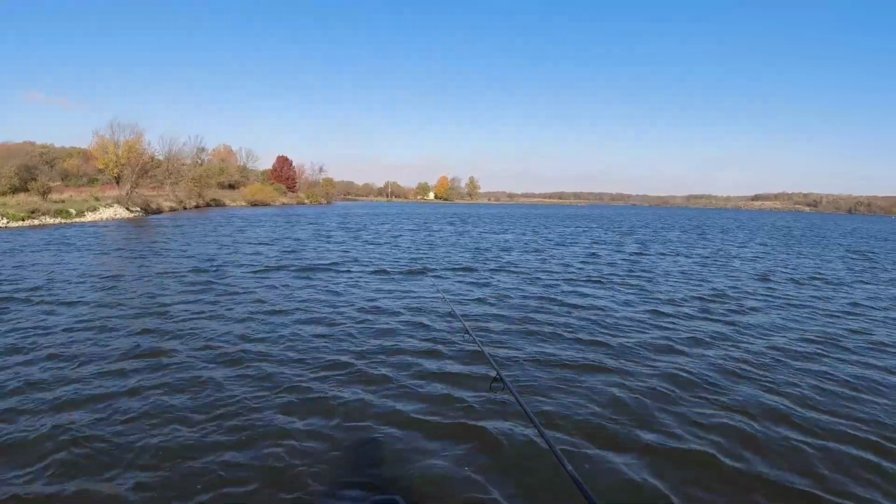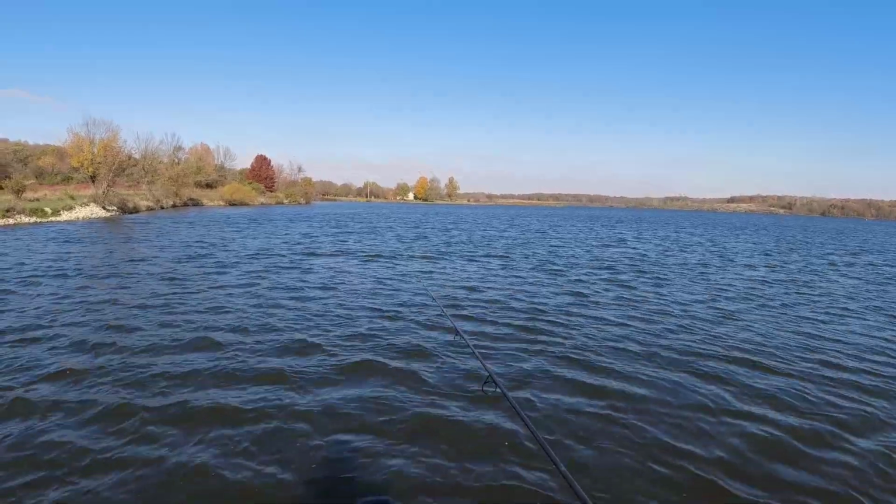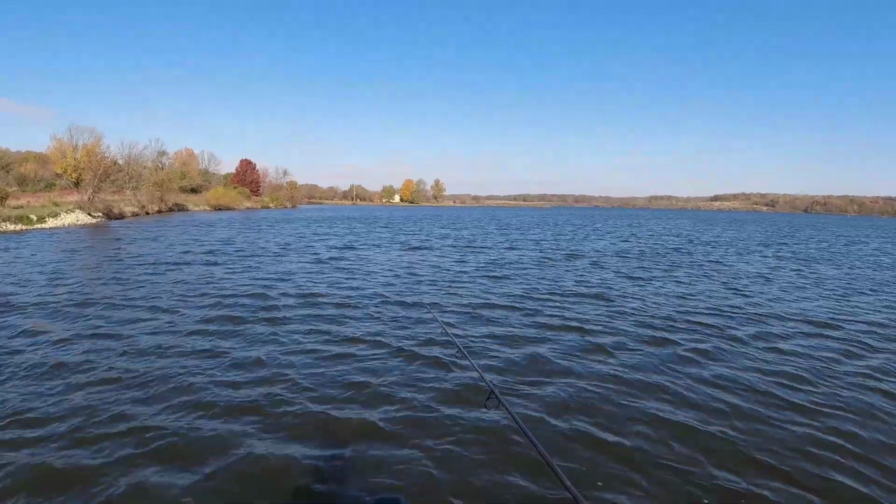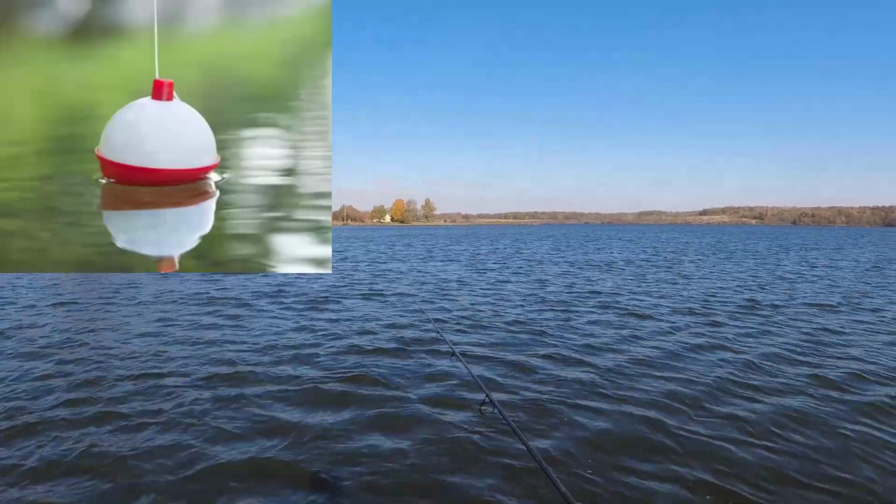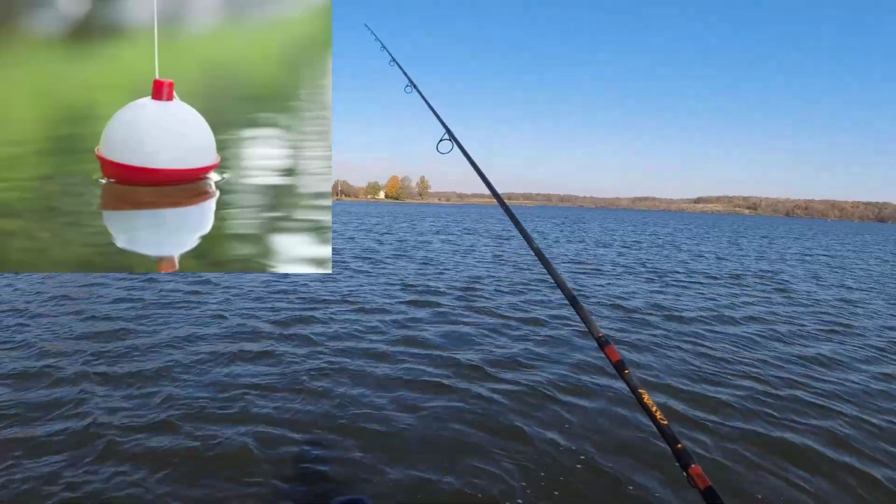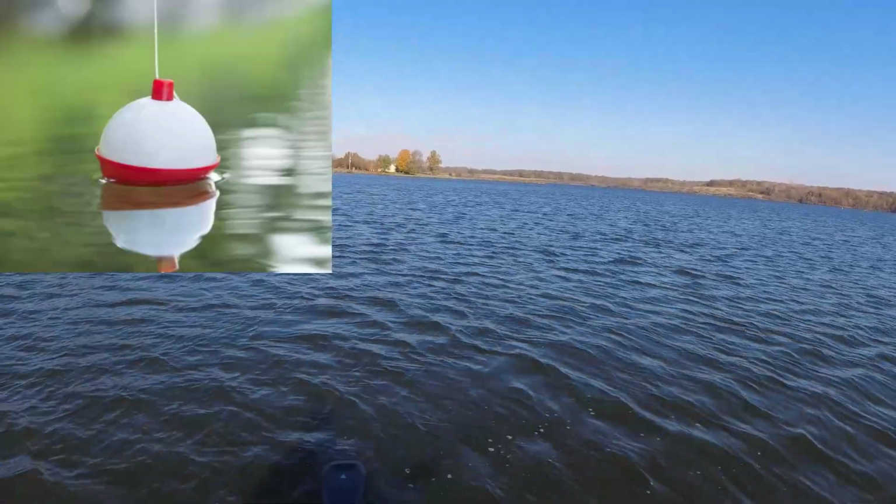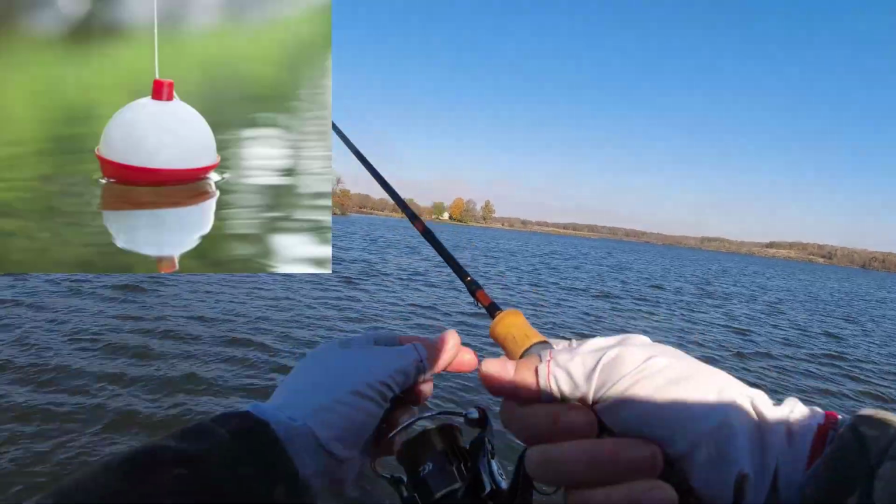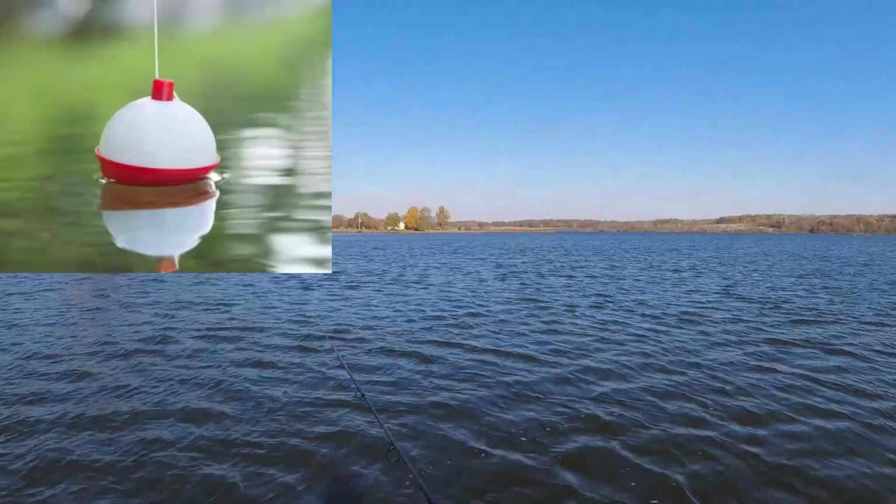The other thing is I even use super small floats, tiny floats, just so when I cast, I don't spook the fish with the sound of a falling 1 pound bobber. Some of these bobbers, especially the weighted ones, when they fall, man, they displace water, and they're just like bombs, man. You guys, if you have those big bobbers, sometimes you have no choice. You don't have anything nicer in the tackle bag.